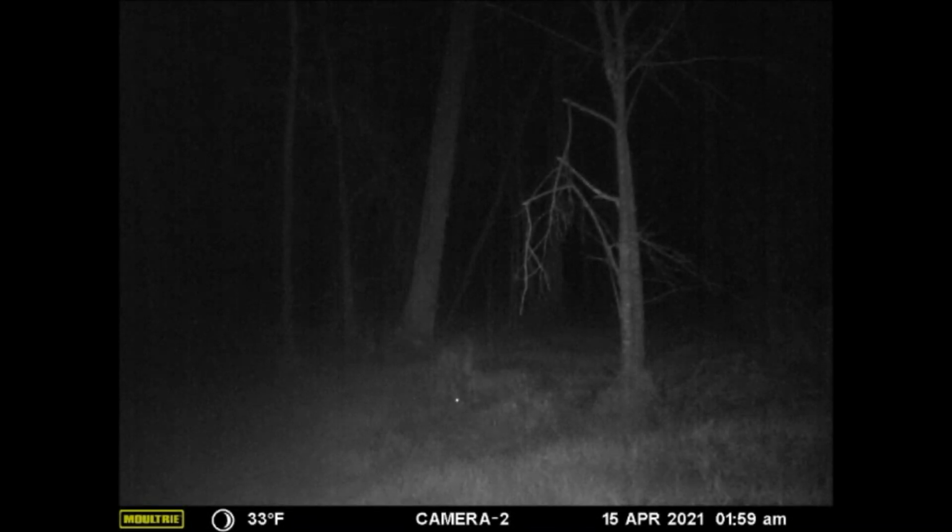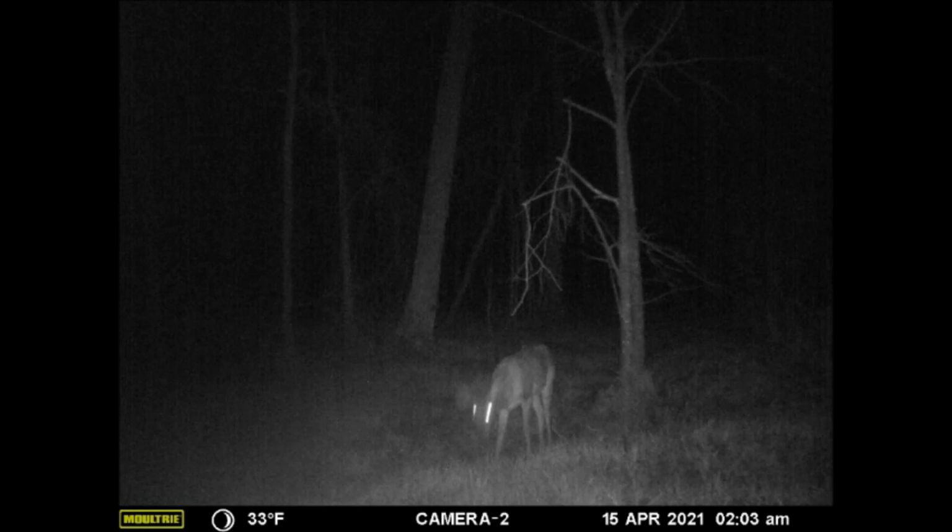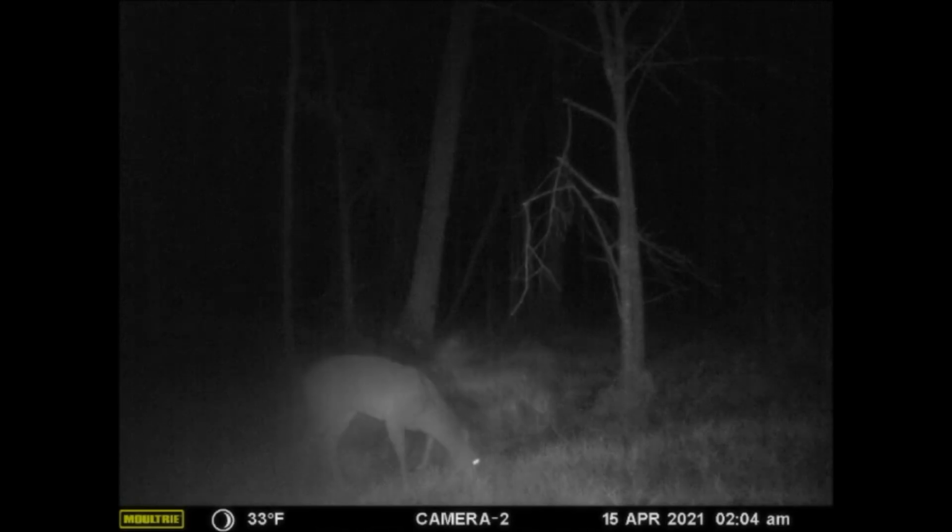Now, even though there was a lot of doe activity in the area, as you've seen, it takes until April 15th before any deer shows an interest in the scrape or licking branch. Then, this doe shows quite a cautious curiosity in the scrape area.